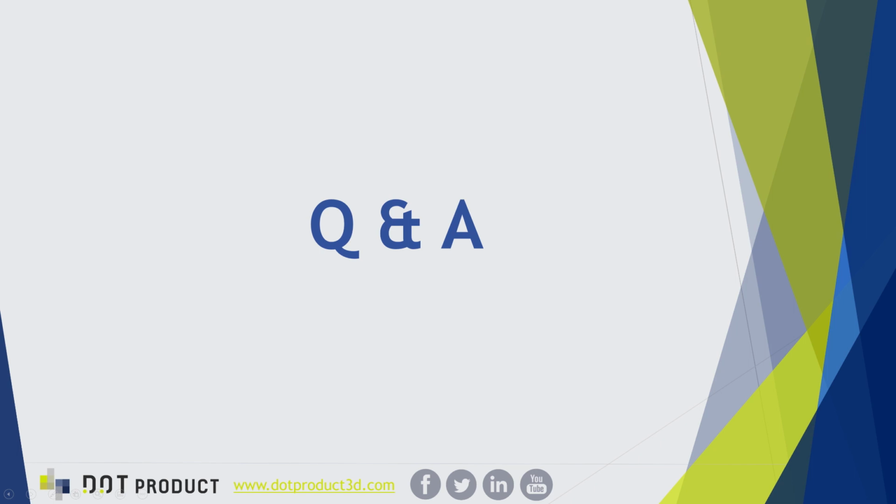Question about getting the scan data into SolidWorks. I would recommend taking a look at our knowledge base at dotproduct3d.com/knowledge base, and in particular the article on 3D meshing or solid feature extraction, because generally with any 3D scanning solution going into SolidWorks, you're going to have to perform some sort of conversion. That's converting this to a 3D mesh or a solid model, either manually or semi-automatically, for use in the SolidWorks platform.